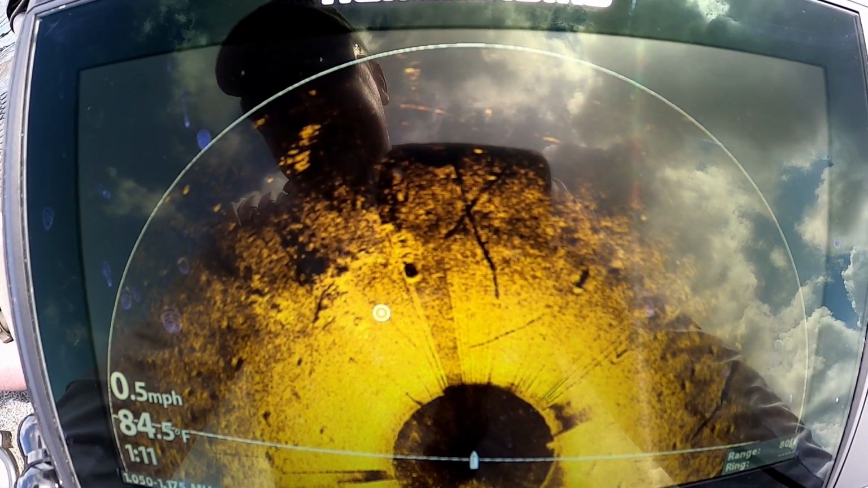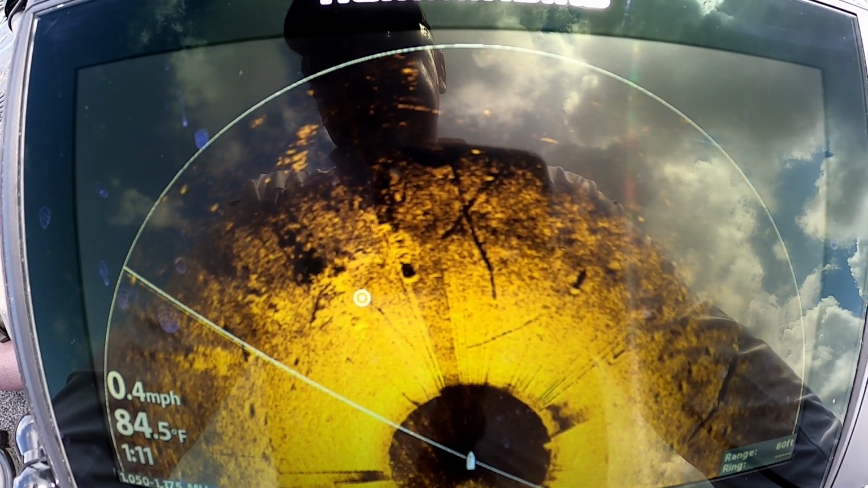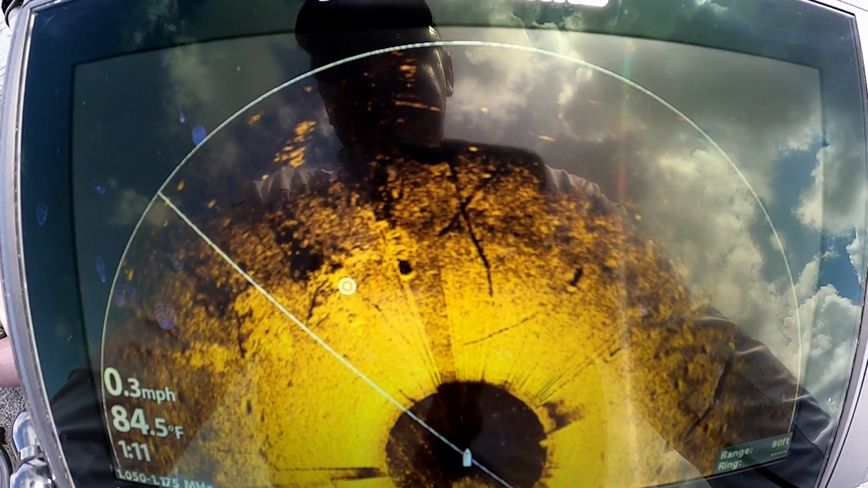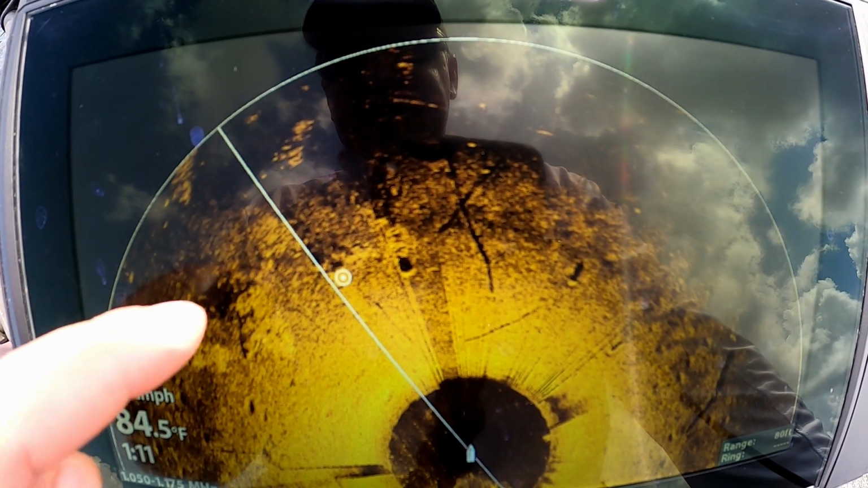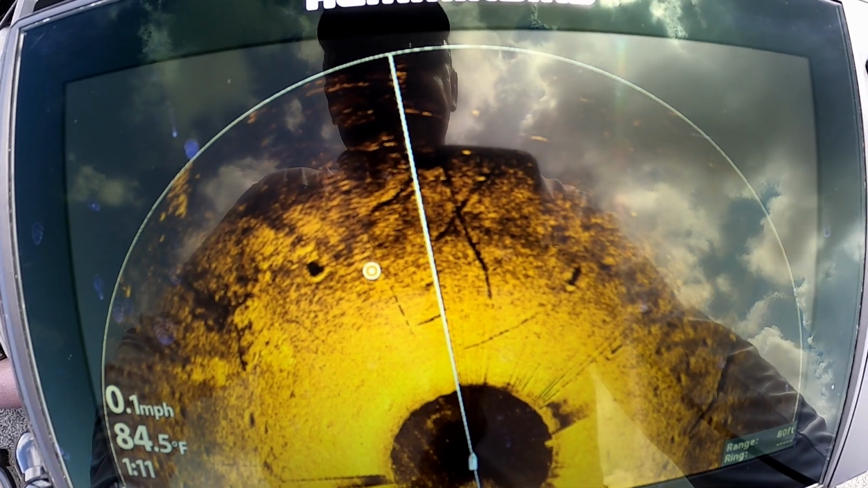Let the boat settle in, and you get a little better look at them. You see them here, see the shadows they're casting? See some out here on the edge of the screen.